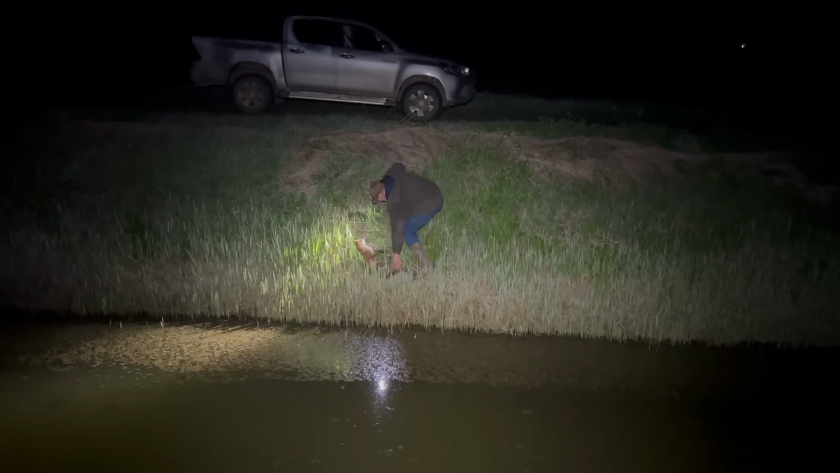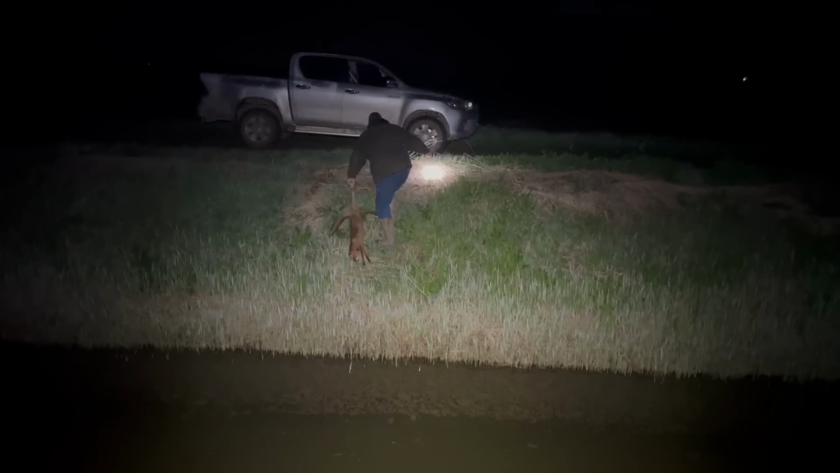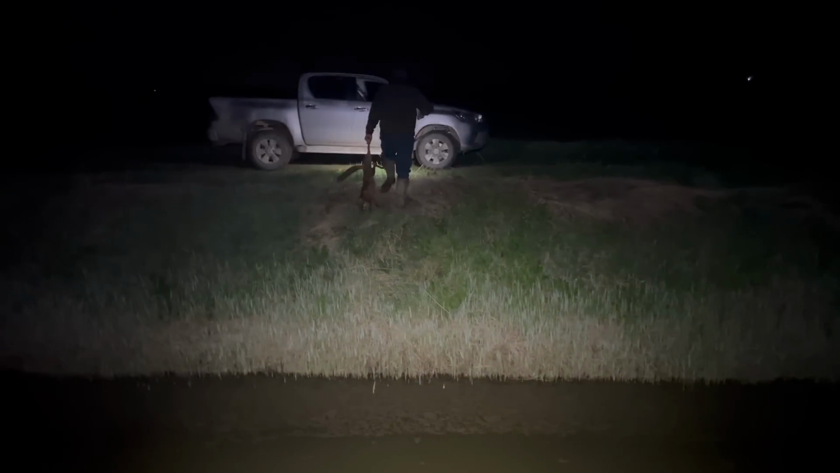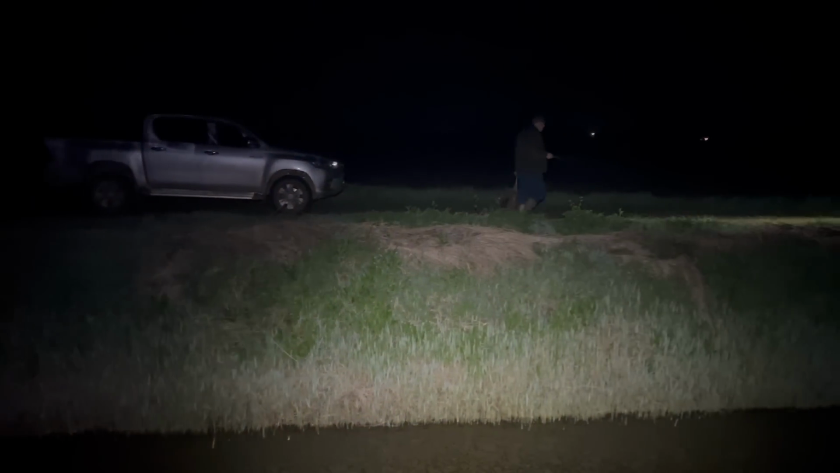We were in a different field, and I threw it over to Rick because I didn't want to carry it across the bridge. You'll see why. 250 quid. Ah, that was a good throw. Right, to the bridge. Didn't realise we'd gone 3 fields.